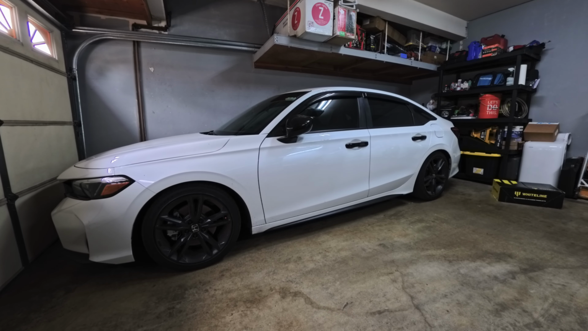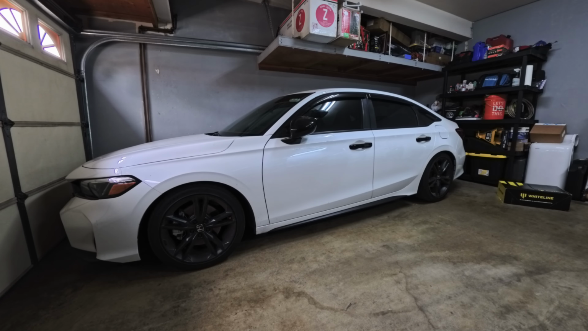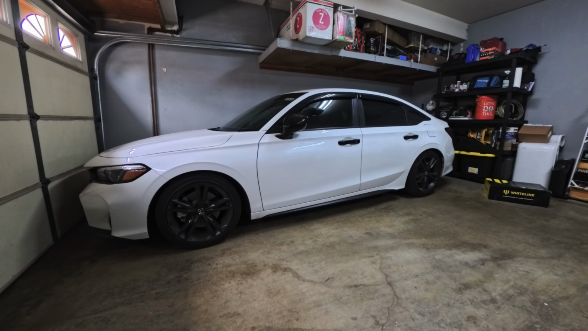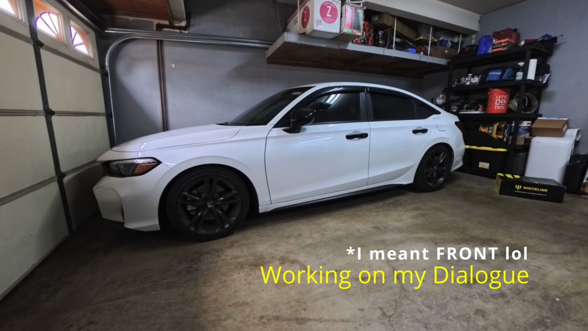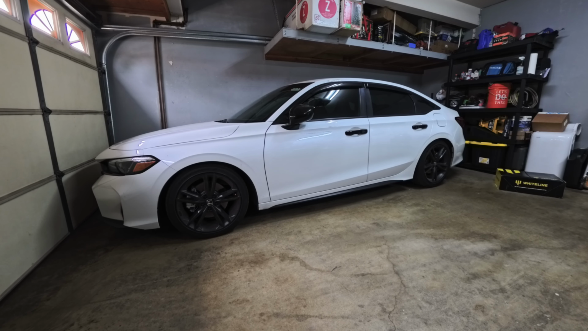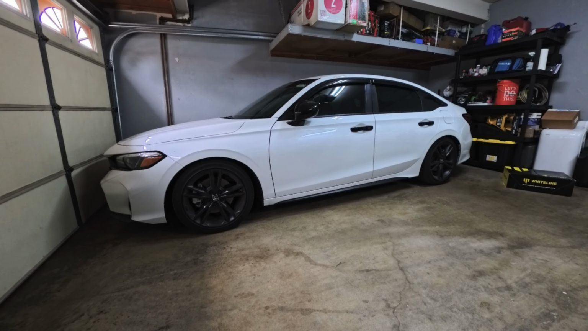Maybe that's not the right term, but it does give it a better turn-in feel because it's stiffer in the rear. So when I did that with the rear sway bar, obviously it stiffened it more. The rear was just completely soft. It was more evident how much nosedive I would get during braking and turn-in.